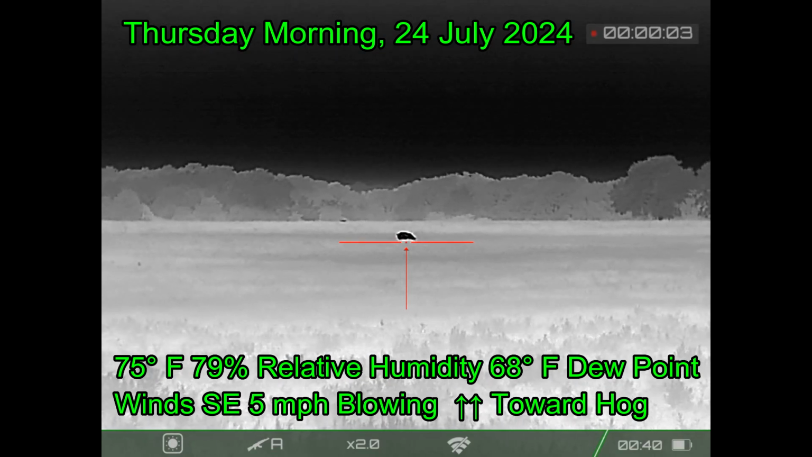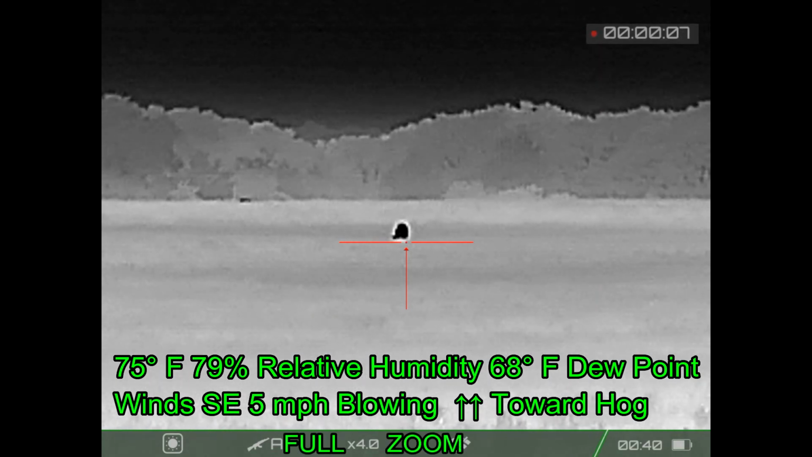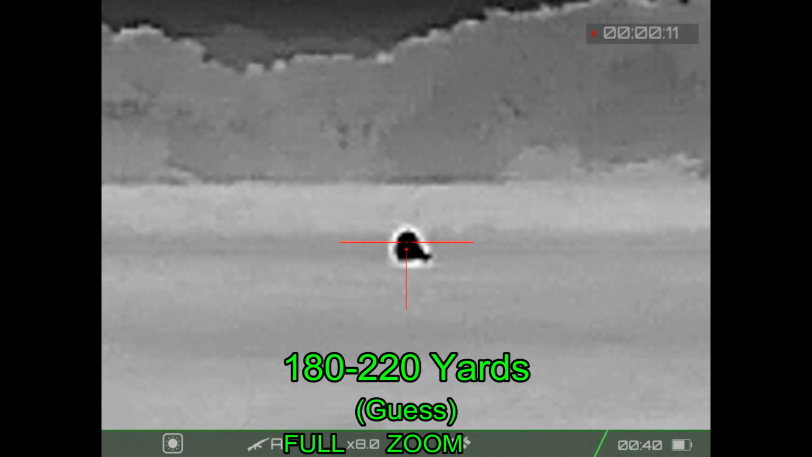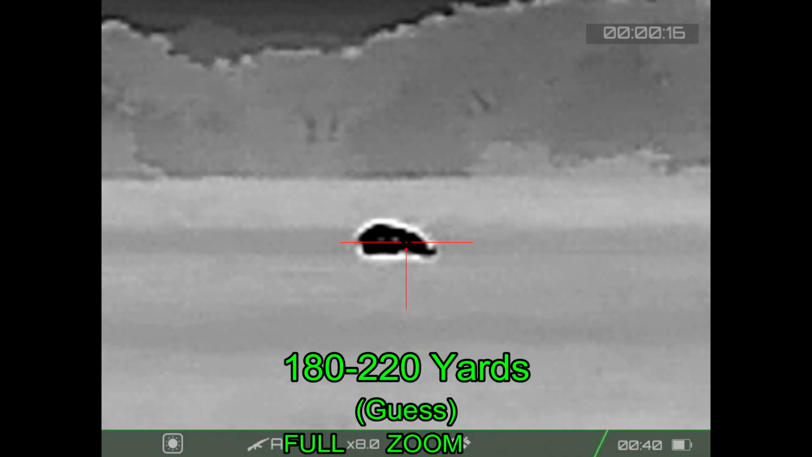Alright, next property. I've got a hog out in the open. The landowner's complained about hogs doing some destruction to his property, and I've seen a pair of hogs here previously. I think this may be one of the pair. I'm not sure how far away it is. Tell me if you think this hog is bigger or smaller here versus where it stops.